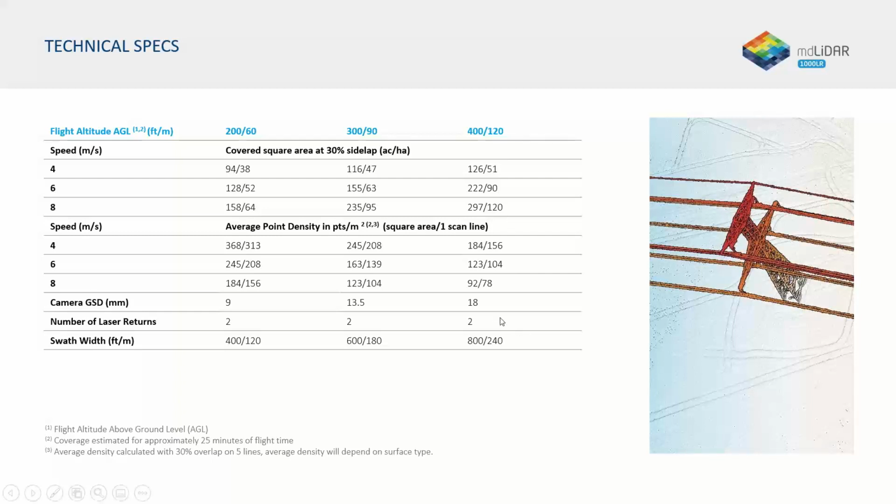Both of these systems have a 90-degree field of view of the scanner that we're typically mapping at. So essentially, if you're flying at 100 feet, you're going to have a 200-foot wide swath. If you're flying at 400 feet, you're going to have an 800-foot wide swath. So you can cover quite a bit of land with that swath of LiDAR data as you're progressing forward.